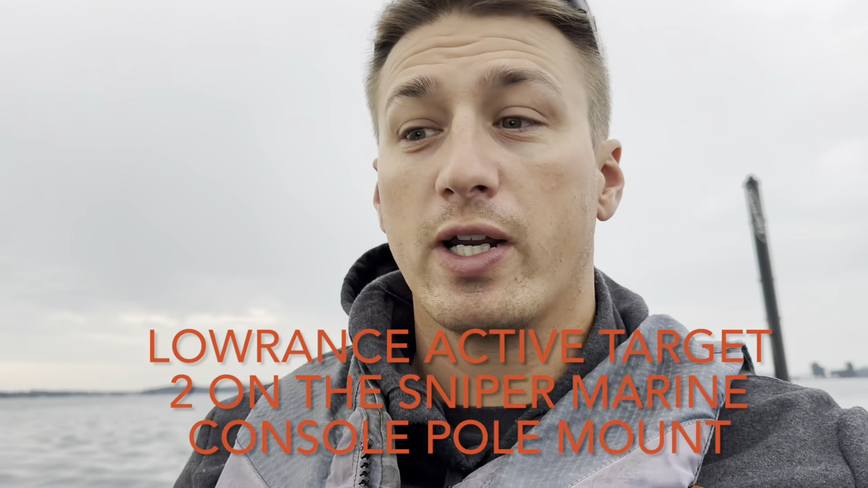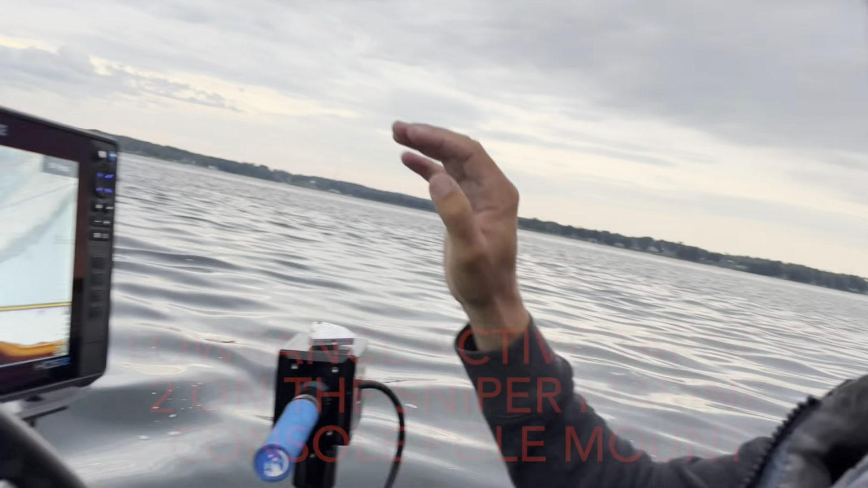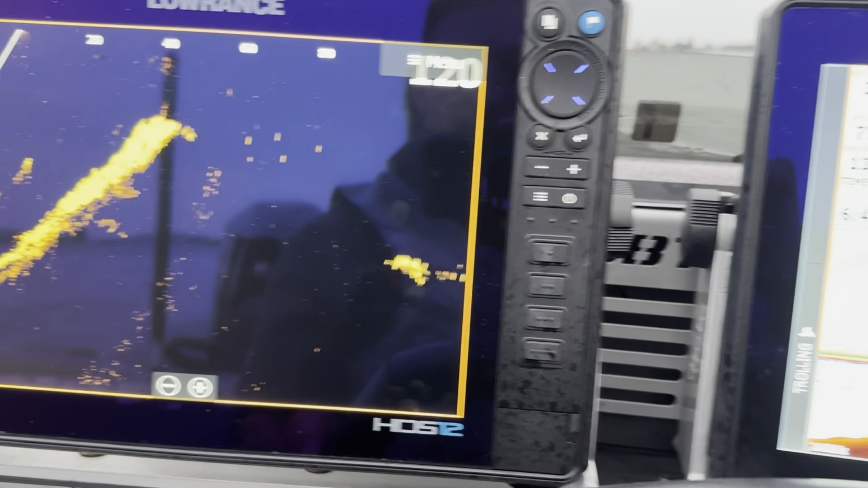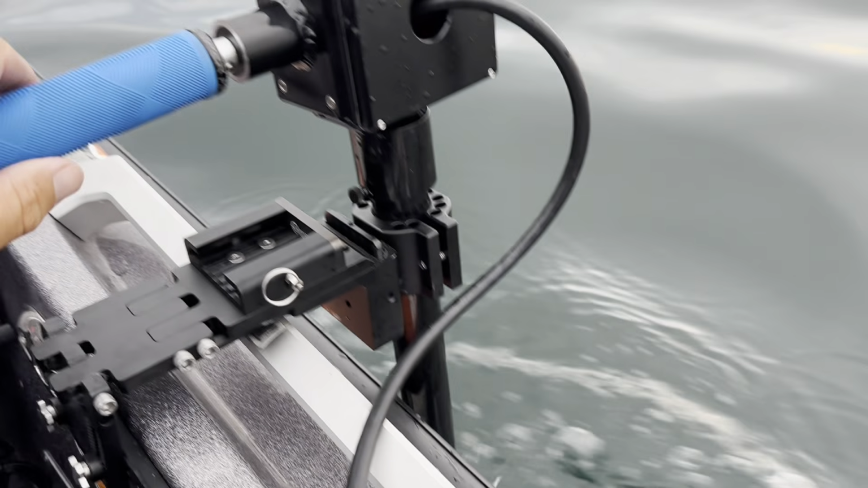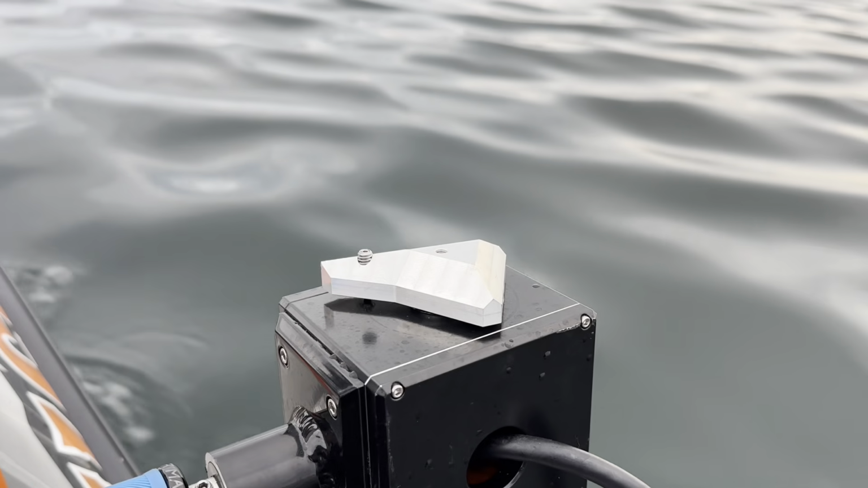All right, this morning I want to show you the Sniper Marine pole mount here, and I'm going to show you what it looks like on the graph, how I'm using it. It's super easy. You have to deal with a little bit of a glare, but you can see here we got our Active Target 2 transducers in the water like so. Where that arrow points is where I'm going.